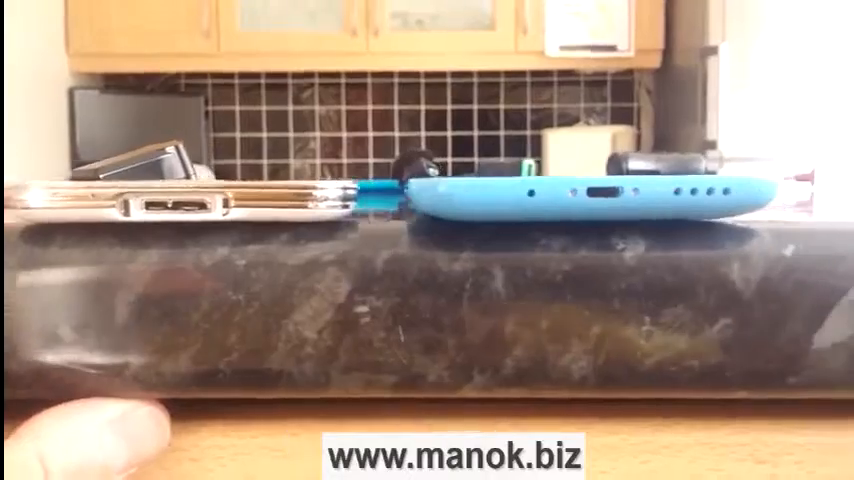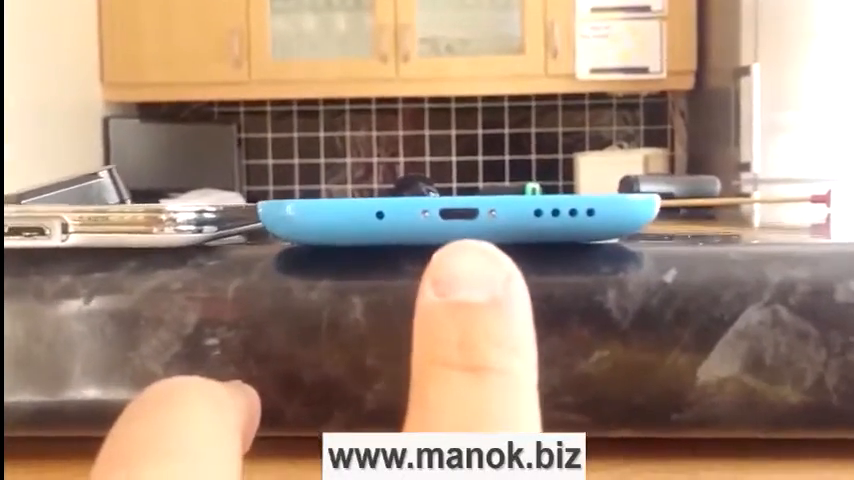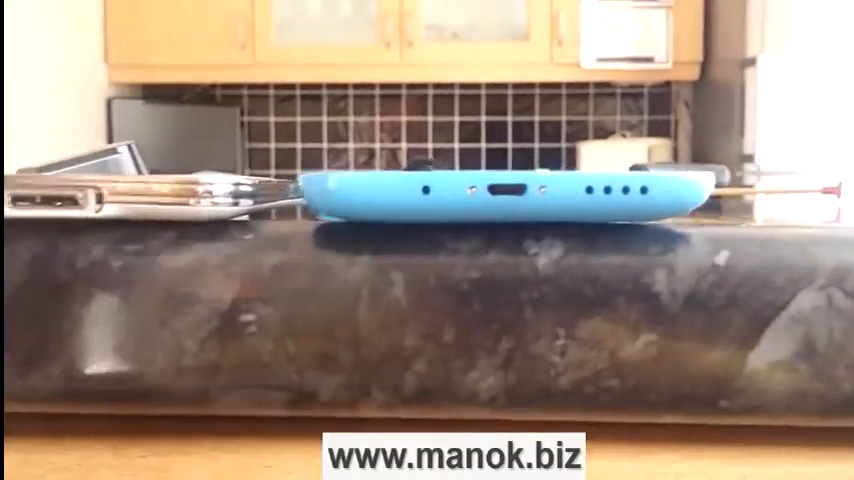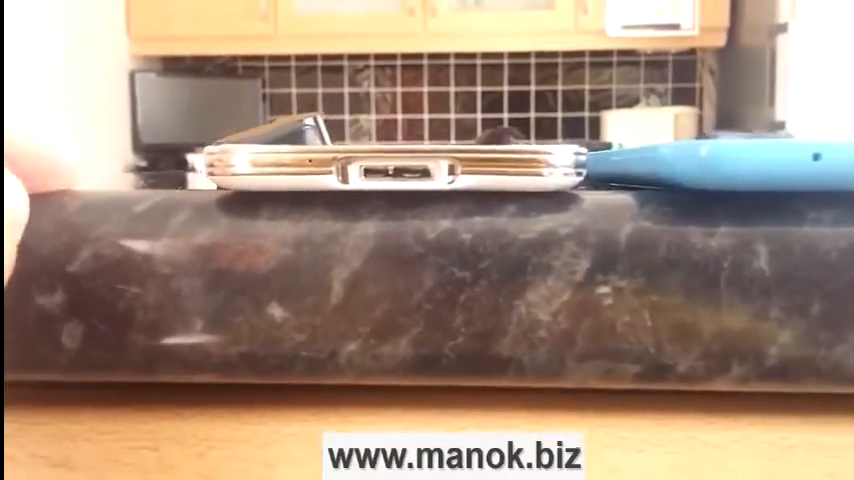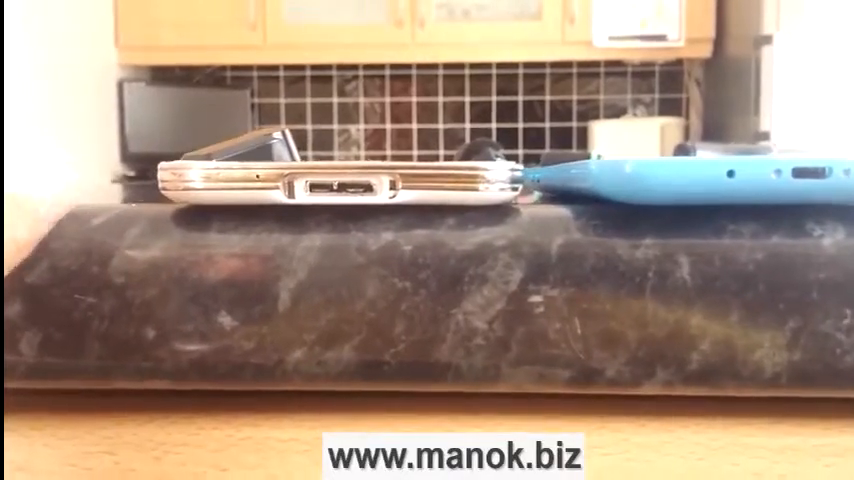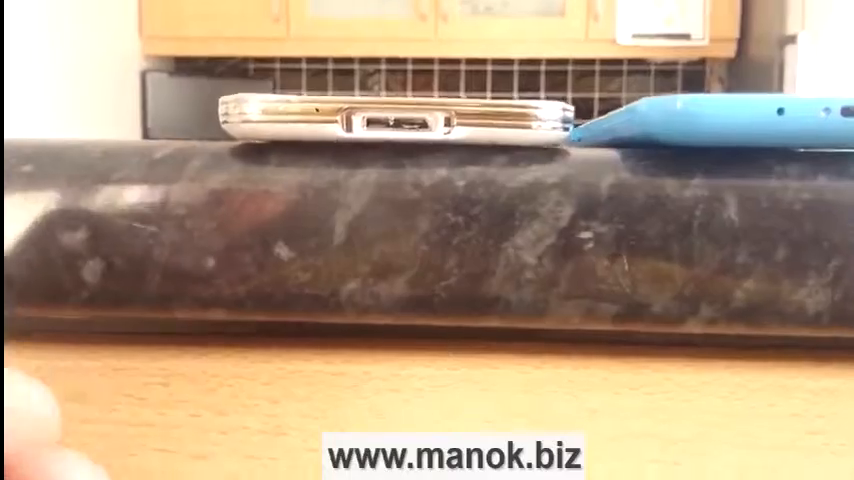So here on the right I have the Mizu handset, where the fatter part of the micro USB port is at the front, the screen side, and on the Galaxy S5 the fatter part of the micro USB port, the longer, the wider part, is at the back, and that's the way we need it to be.